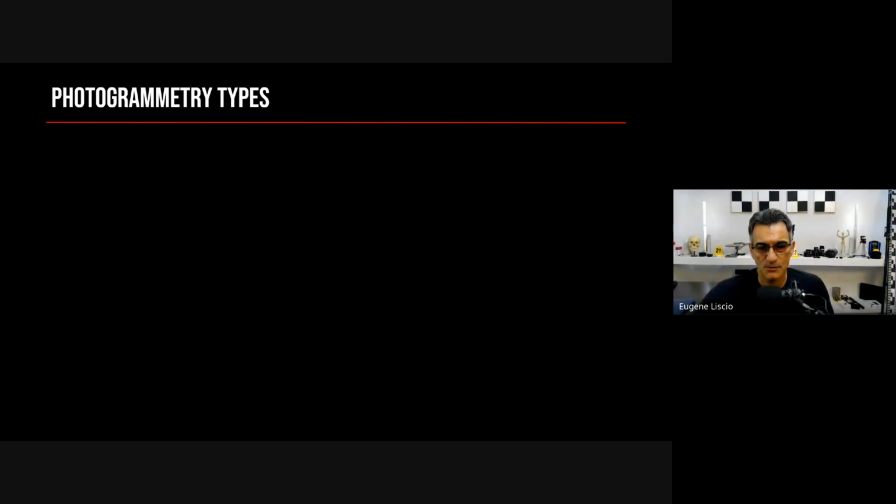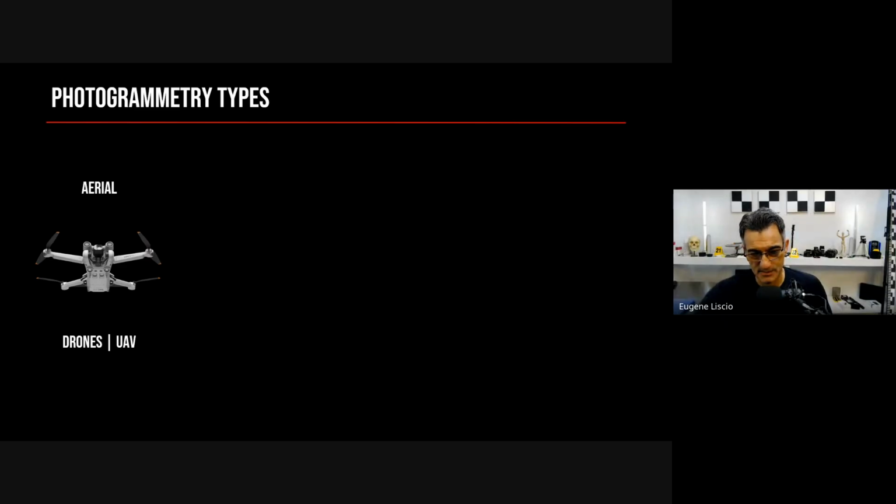And there are many different types of photogrammetry too. So probably the one that most reconstruction people, accident reconstruction people are familiar with is going to be aerial. So get a small drone and push it up in the air and then take some photographs. And that's actually super useful. It's very, very useful. And something this small, like this little drone here.